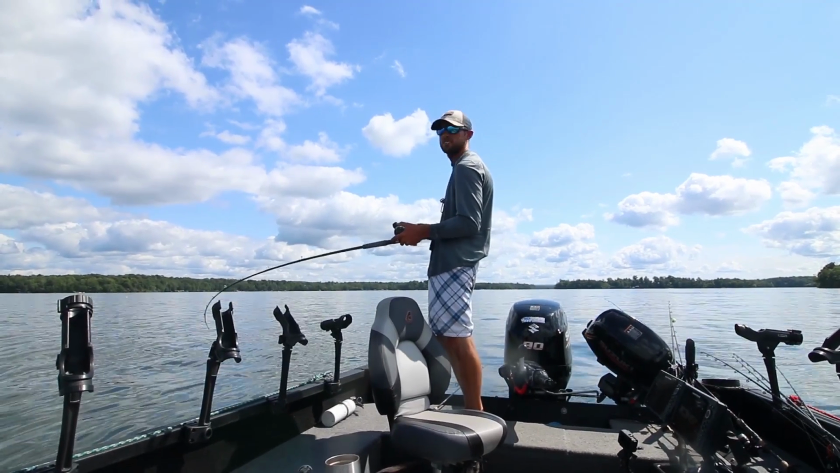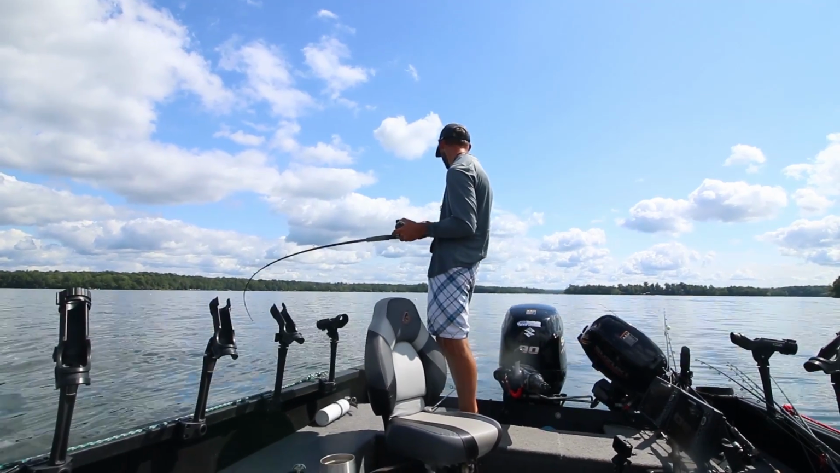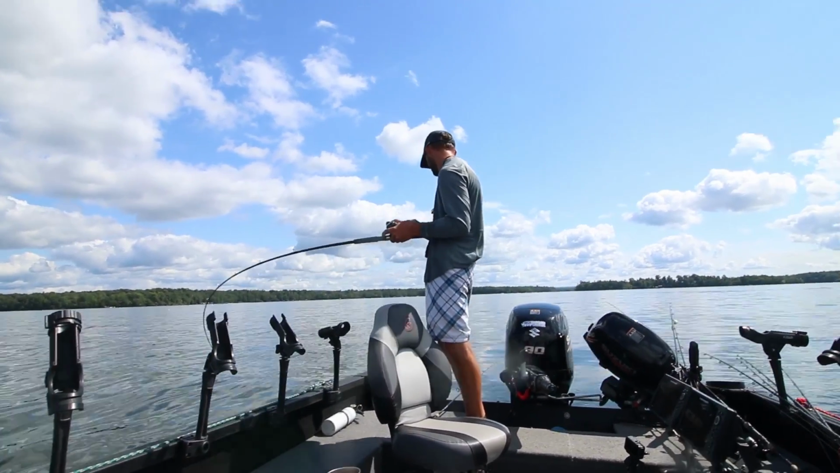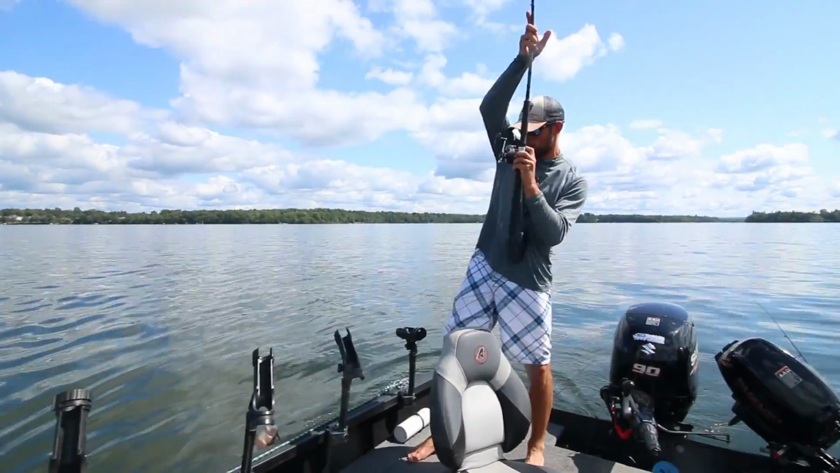But it is unbelievably hot out here, unbelievably flat. Boaters everywhere. Oh my gosh, Shelby. Do you need the net? I mean, he's not that big, but it's a big success for today. Okay, good.